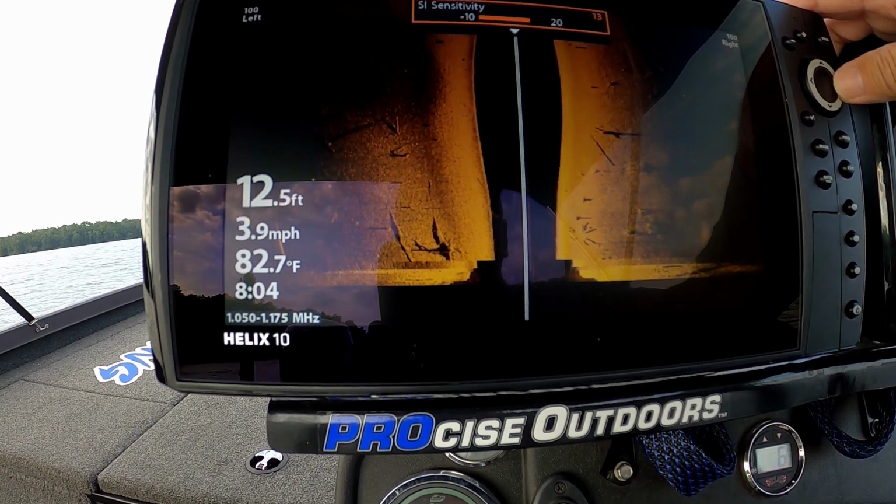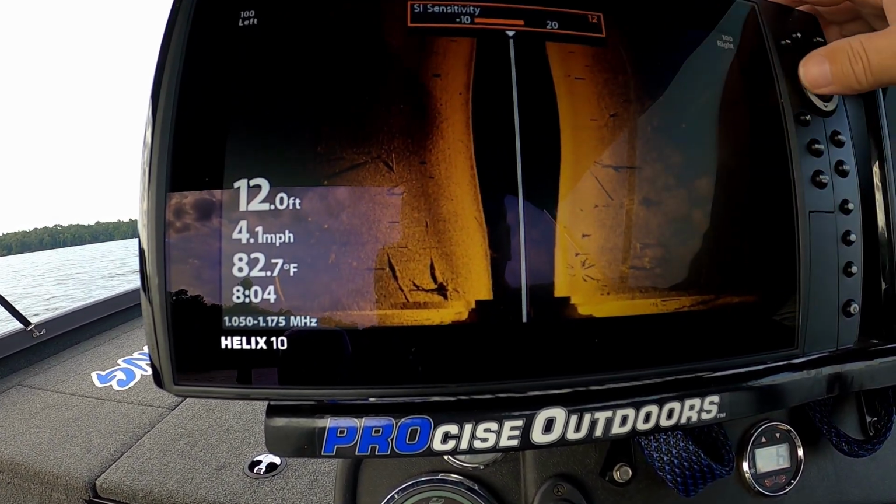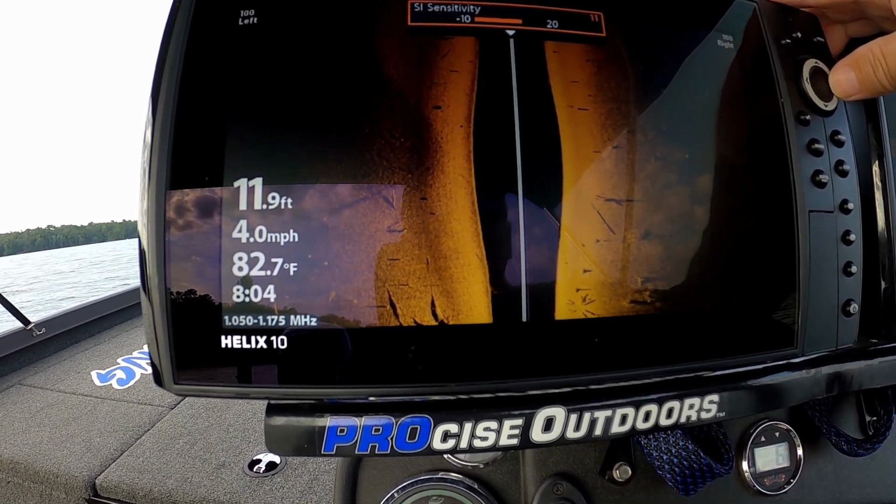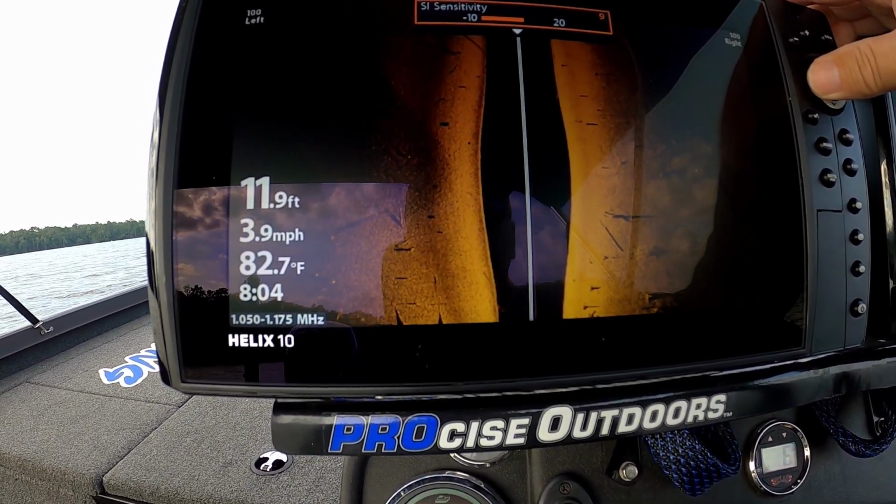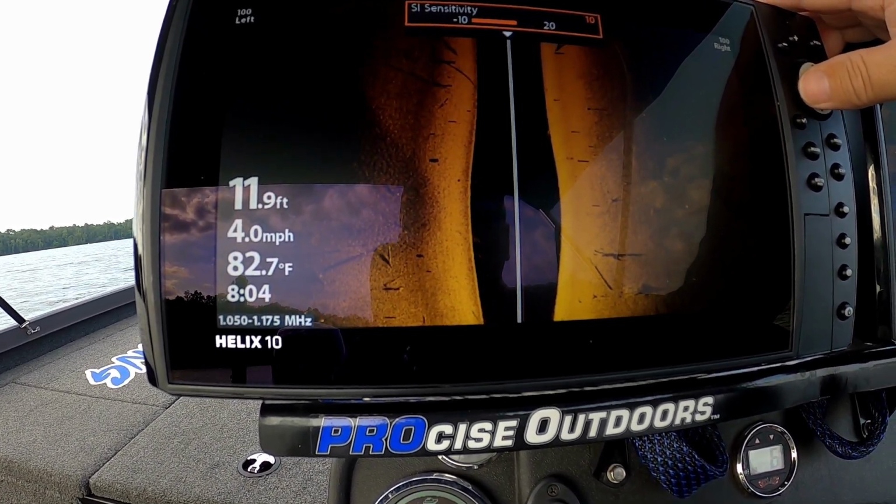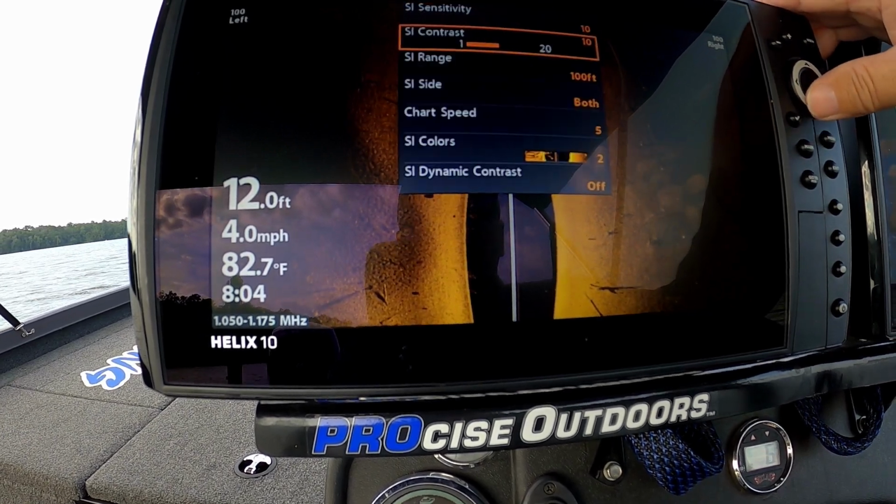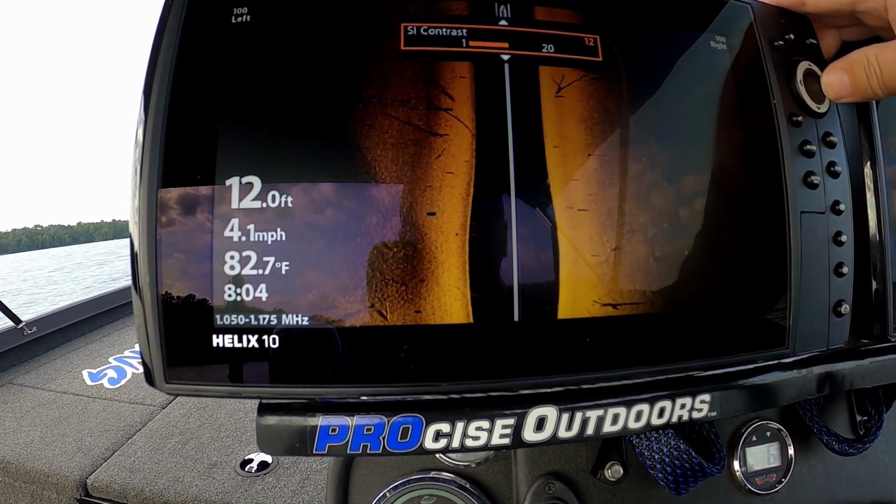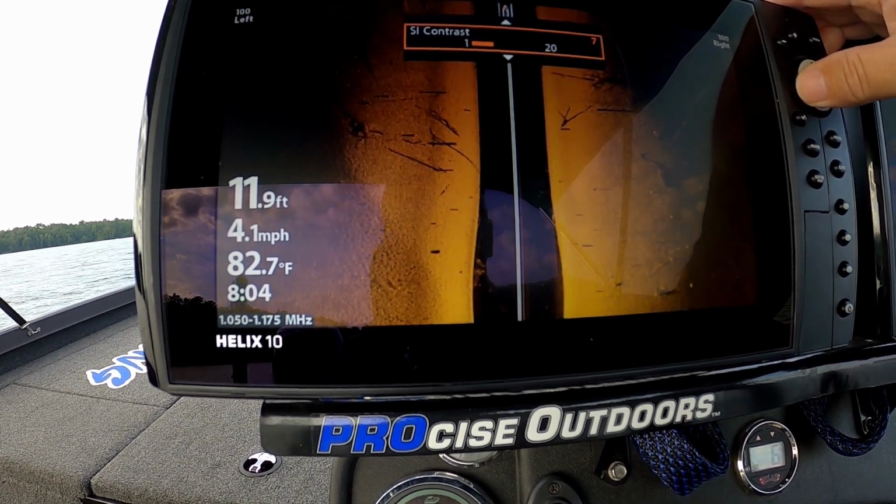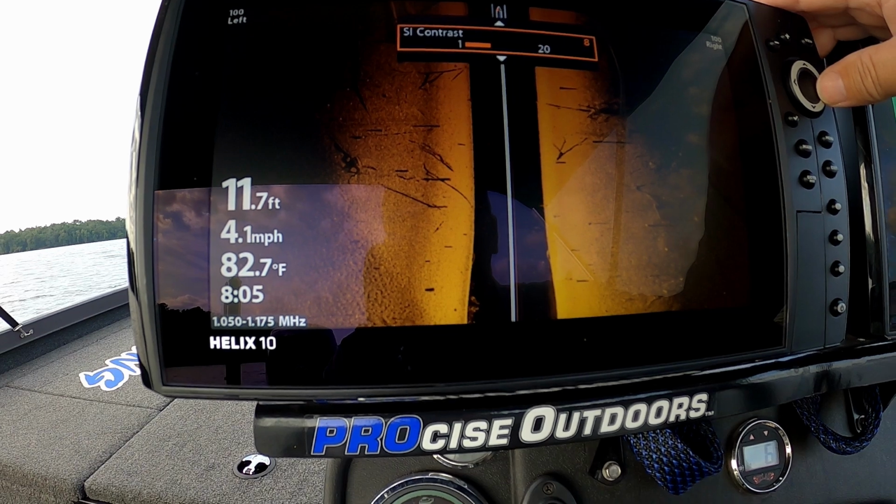So I went up on the sensitivity. That's kind of blinding things out a little too much. So we're going to go back down. So I'm thinking right around the factory is pretty good. Contrast, let's go up. Nope, that's darkening it up. So we're going to go down on our contrast a little bit. Now that lightened the picture up, but it really didn't help me see clearly.